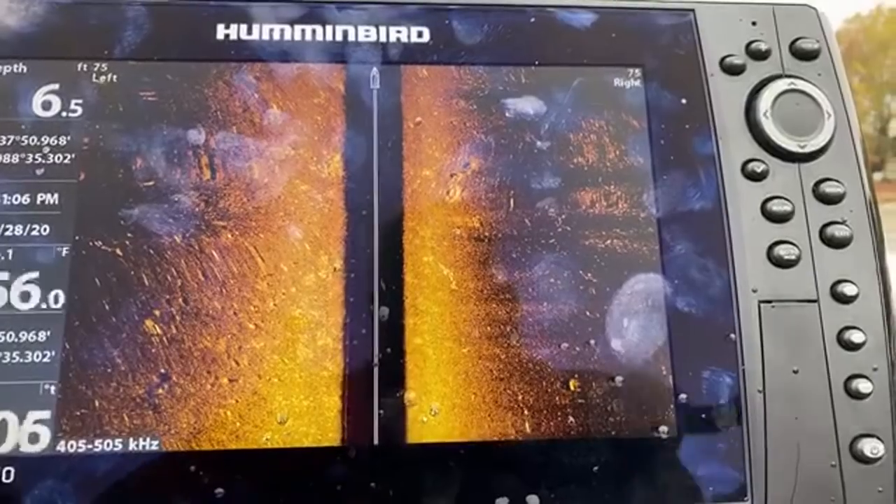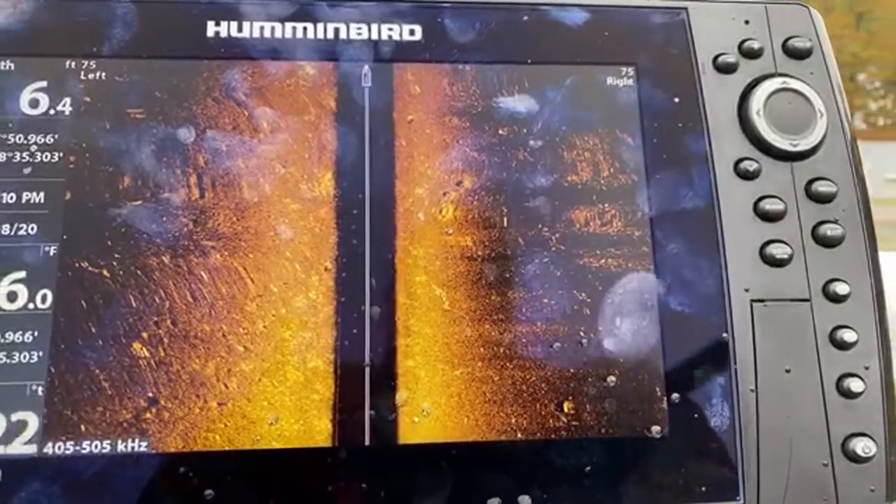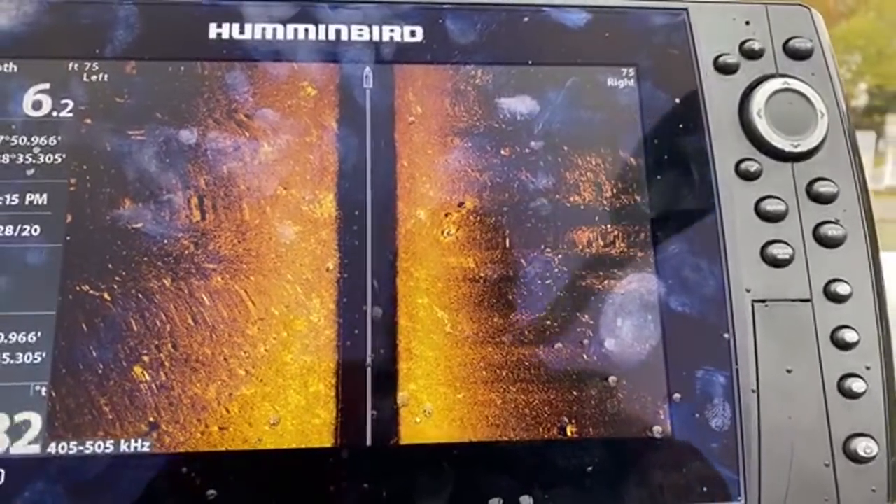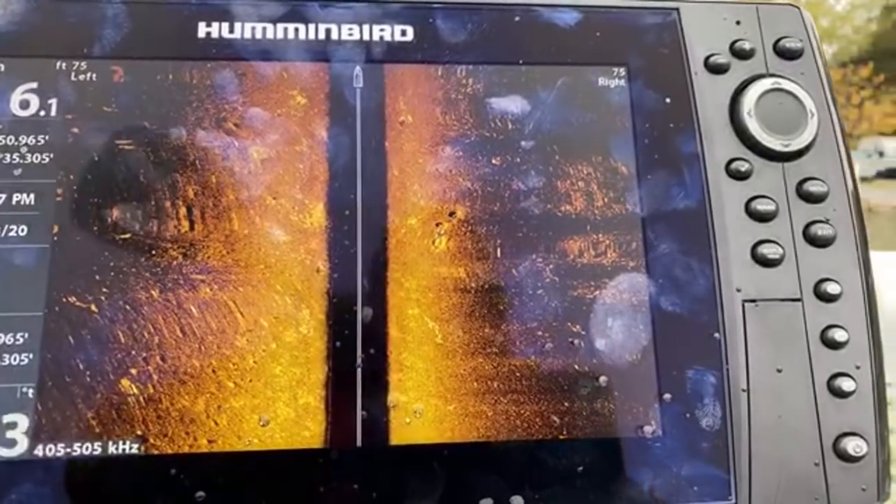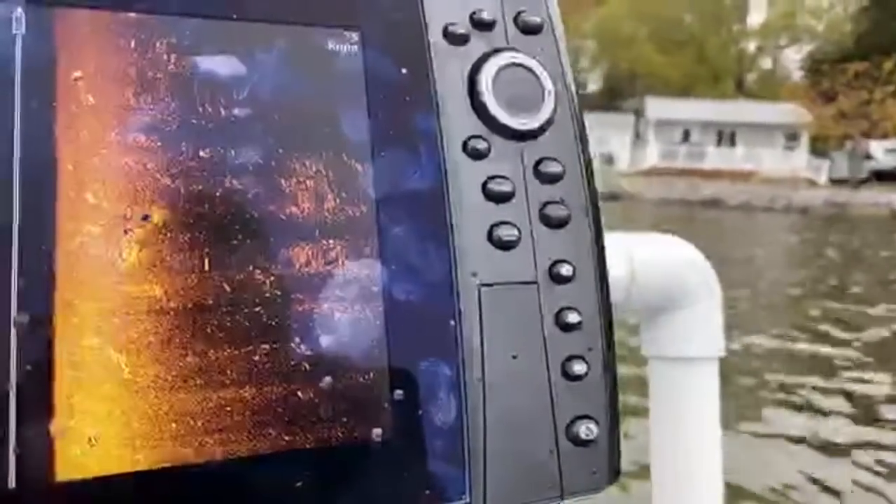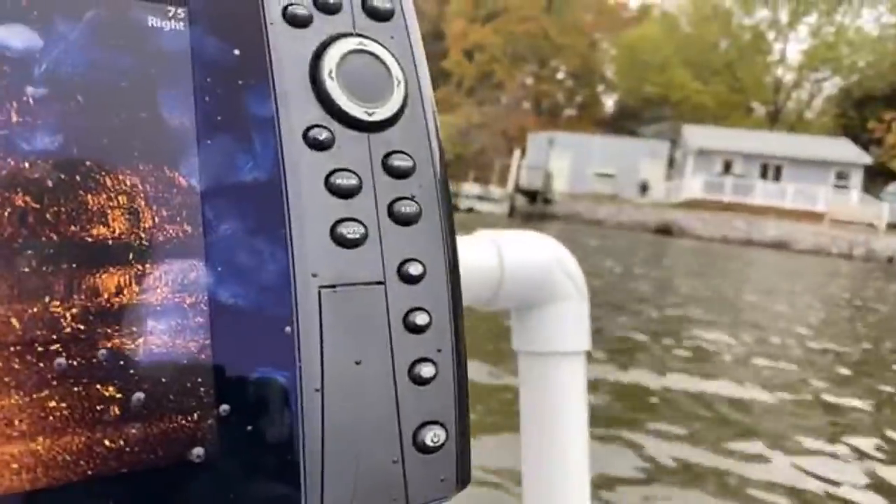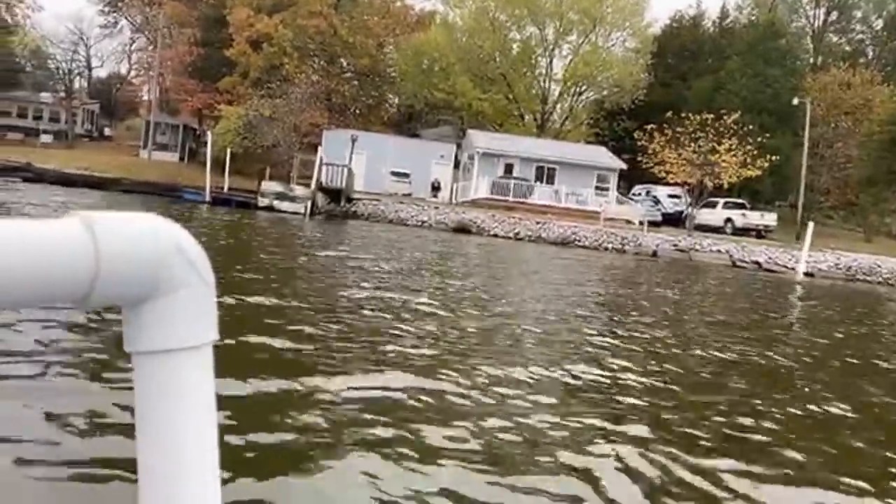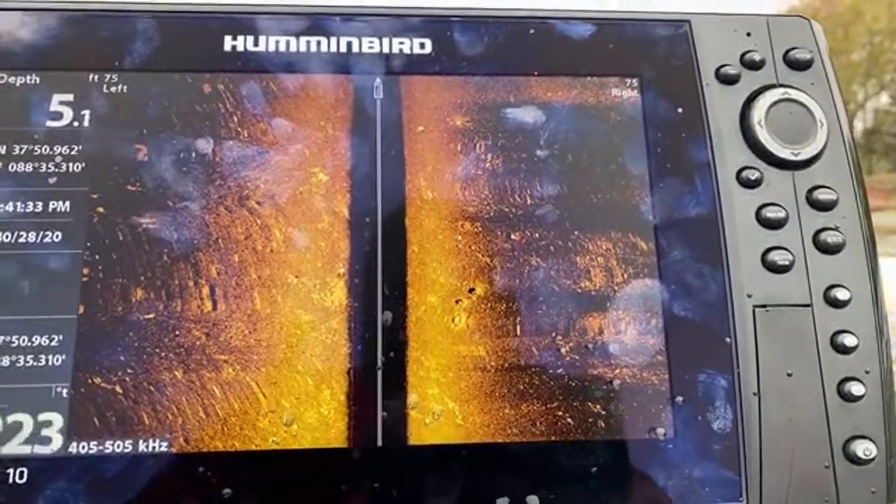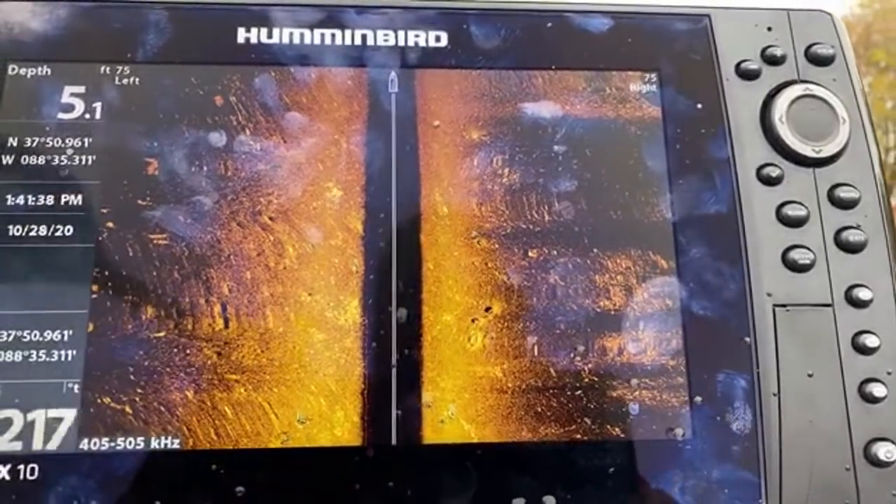Now what you're going to see on the right coming up, guys, is a whole bunch of concrete slabs. You're going to see a log. I'm going to get closer to it. Let me get closer. Sorry. You're going to see a lot of that stuff over there. You see all that? We're going to see it in the sonar. Put that old trolling motor on it. I was thinking about it, and I'm seriously thinking about it. I'll get it all set up.